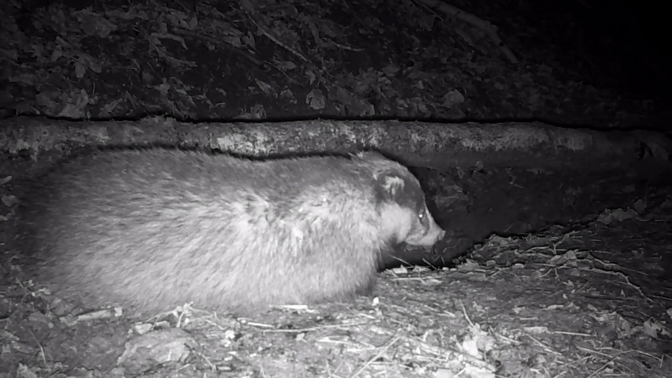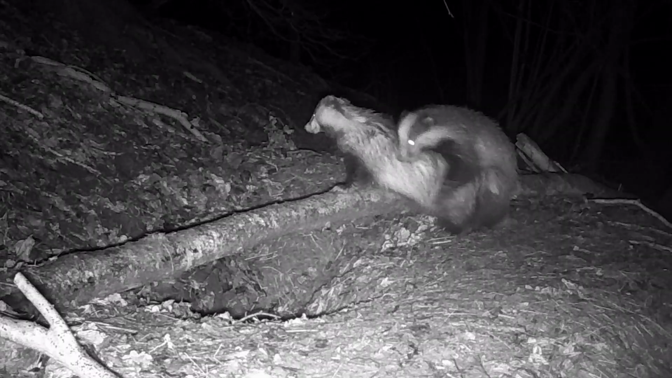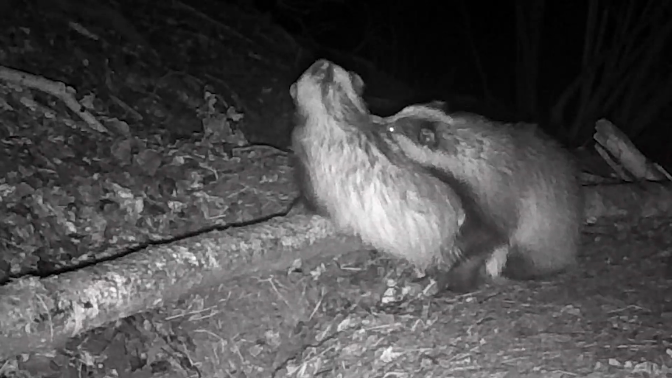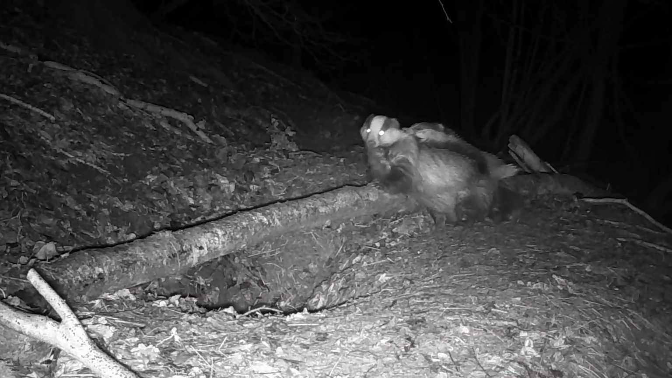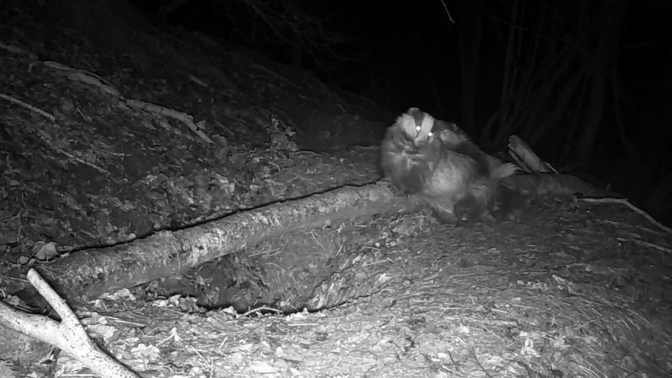Nap time. Even badgers schedule a half-time break. Recharge the batteries, maybe check the fridge, and then, back at it. Badgers, unexpectedly committed partners. This went on for over half an hour. Just check my hard drive. Nothing wrong with a bit of post-match cuddling either. Warm, wholesome, slightly concerning to film, but tender nonetheless.